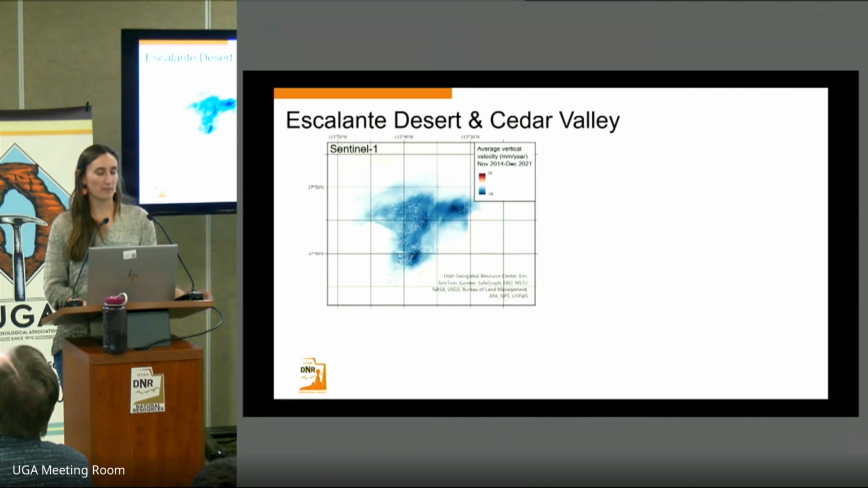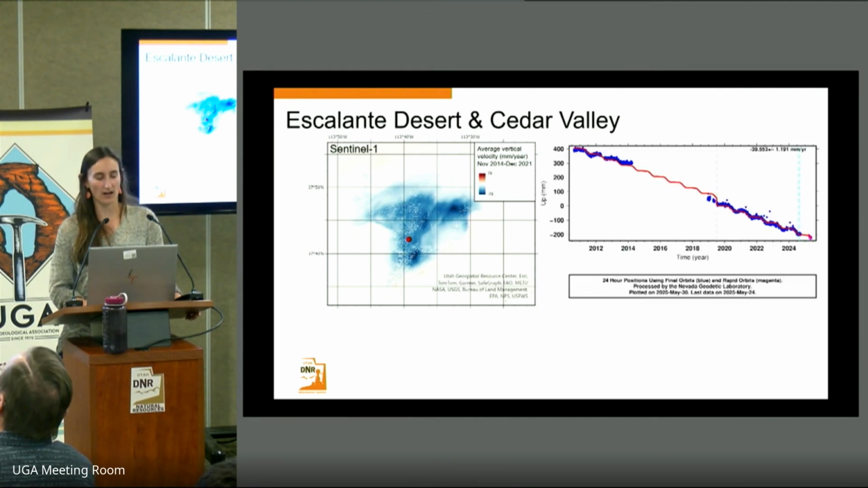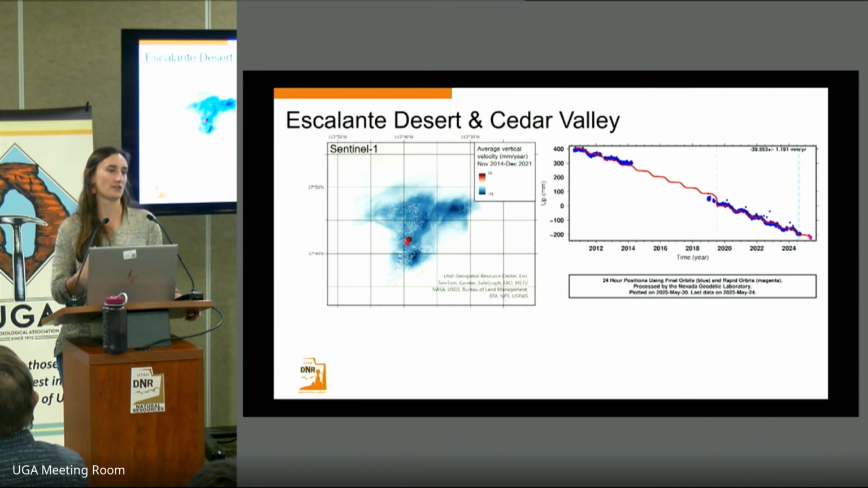So if we look back at that large, spatially large displacement signal that we see near Beryl and Beryl Junction, we can plot the average velocity shown in this map on the left-hand side, and if we look at GPS measurements within the area, we can understand if our InSAR measurements are consistent with what's being measured with ground-based observations.